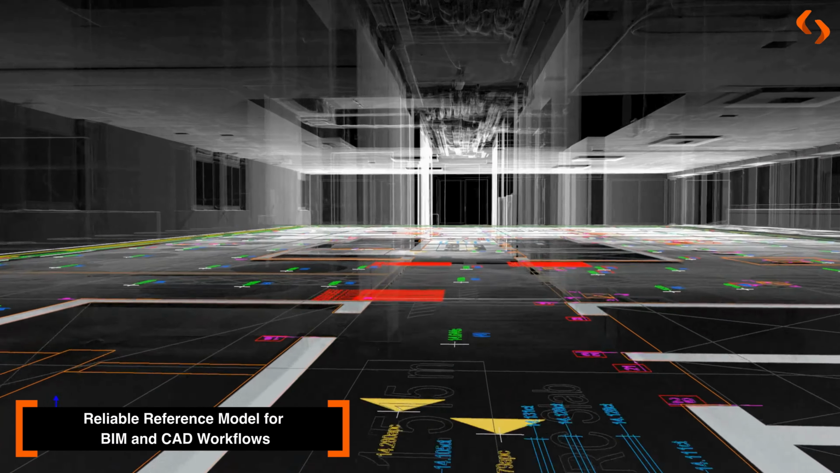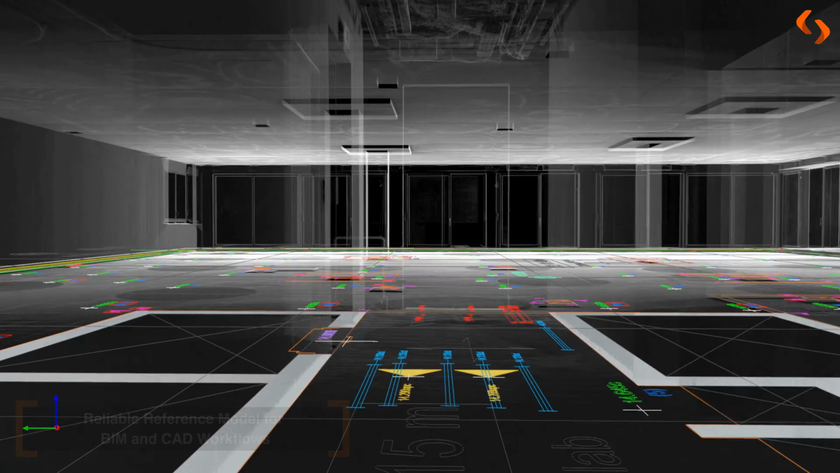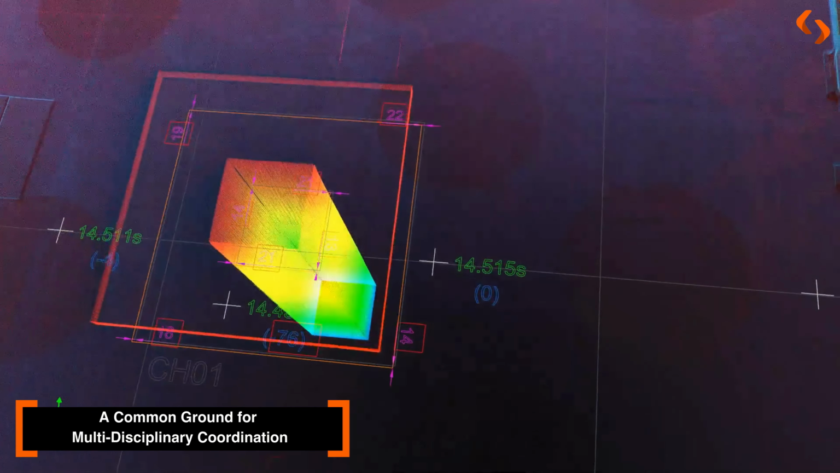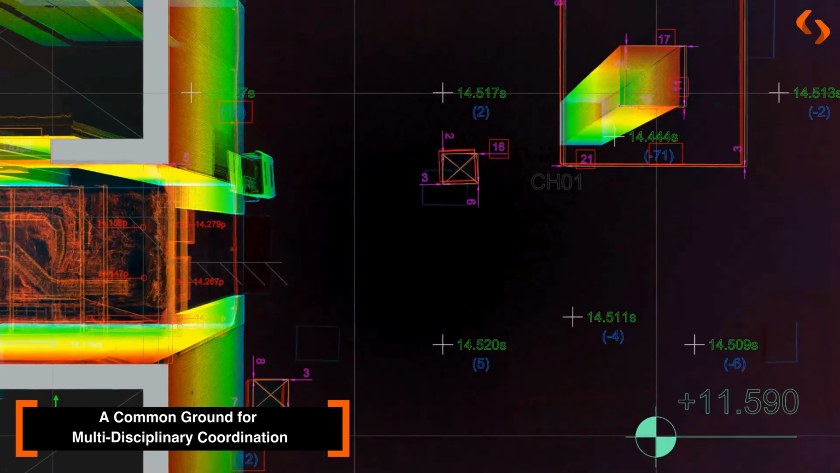The model can be seamlessly integrated into CAD and BIM workflows, supporting drawings, 3D models, and technical documentation. Ultimately, this approach turns complex building data into a clear, usable digital asset that supports better decisions throughout the life cycle of the building.